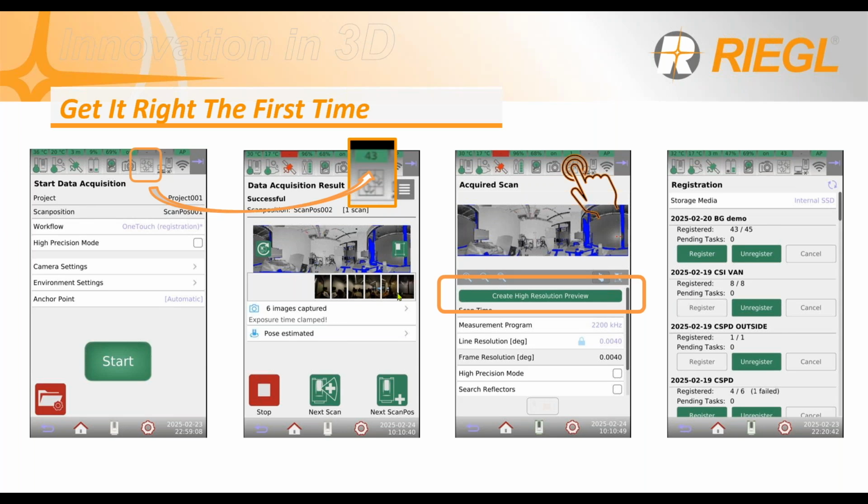You can see the images as well, and click on the images and see if you have the right images, the right angles, and then you go to the second scan, right? After that, you can check on the registration.